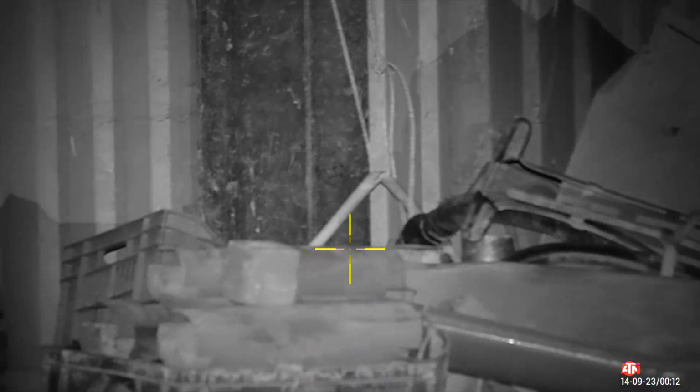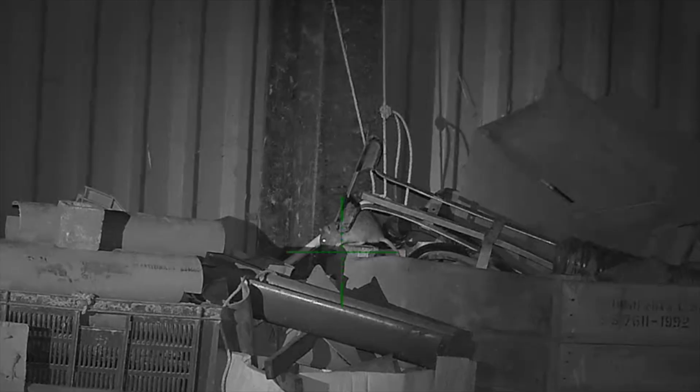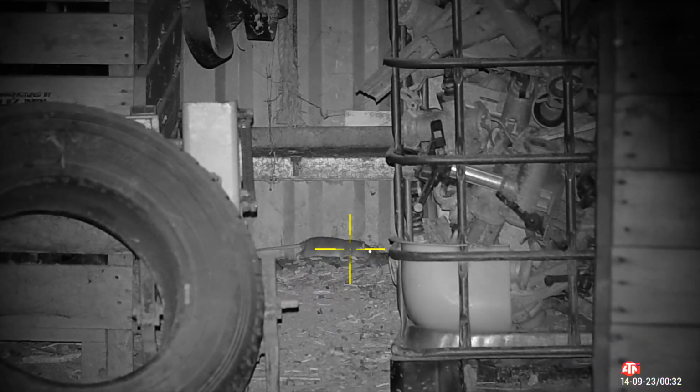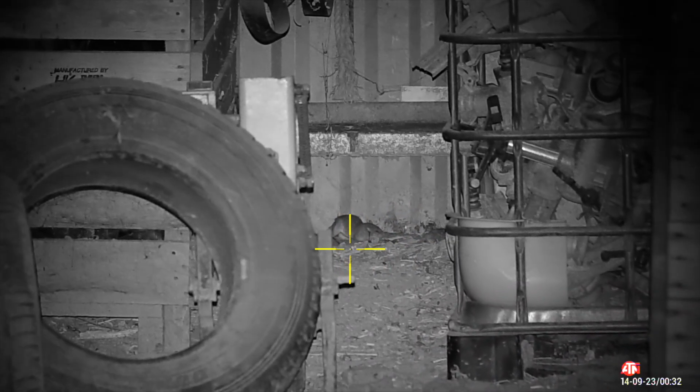Spotting this rat on top with the thermal, I was just getting ready to take a shot when Dwayne beat me to it once again, but looking at the slow-mo through Dwayne's scope, the rat just lifts its head up as he takes the shot. 10 points for the jump though, mate, that was good. Four from four.